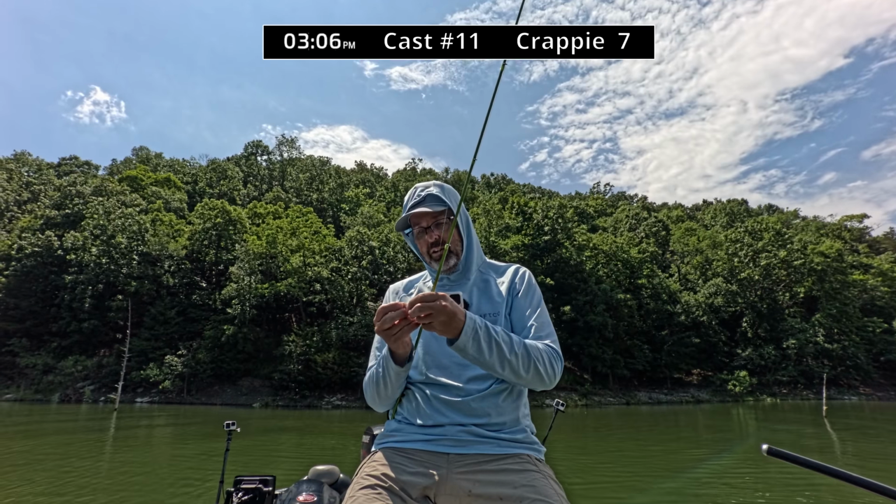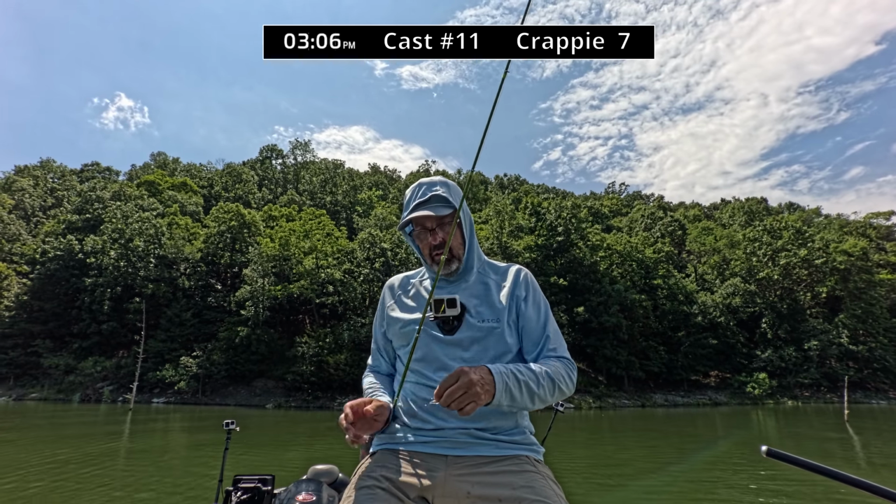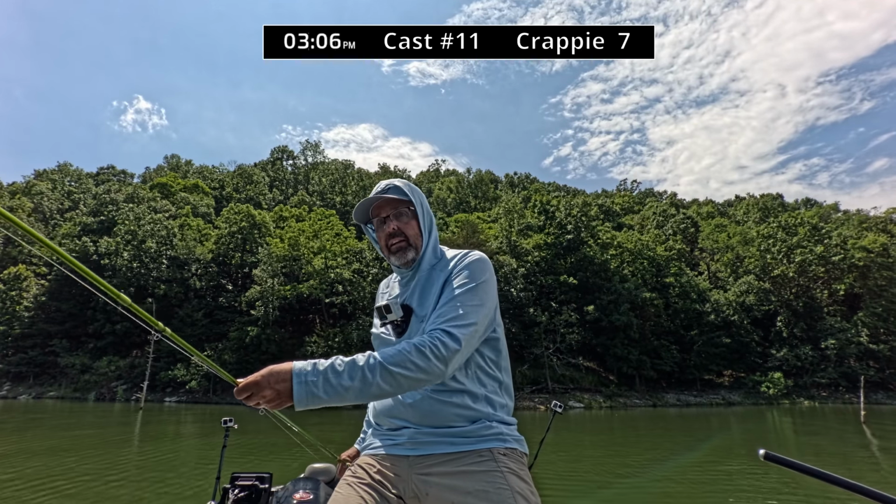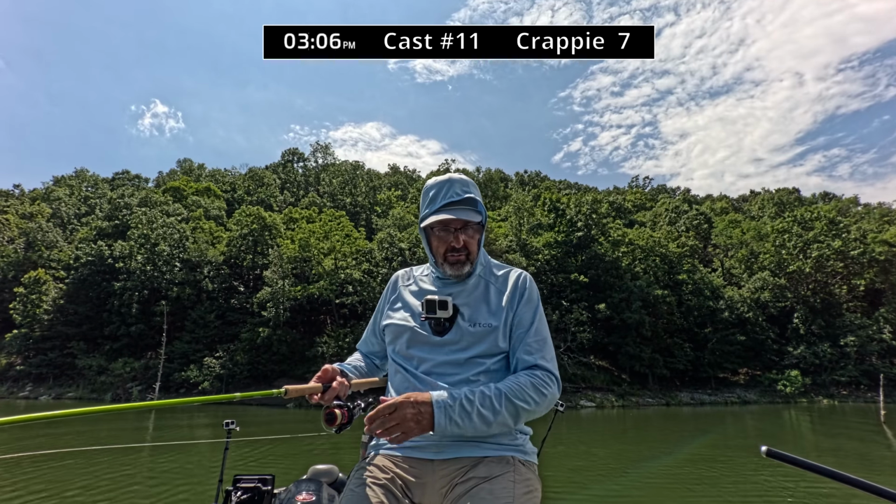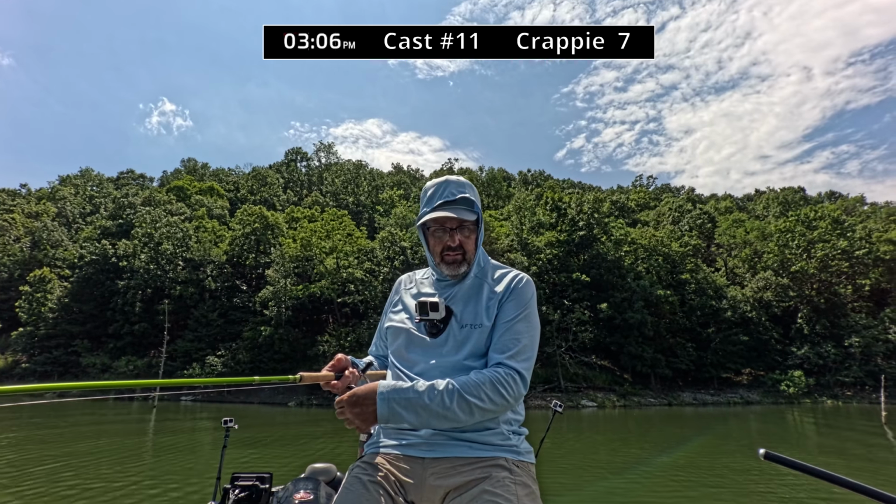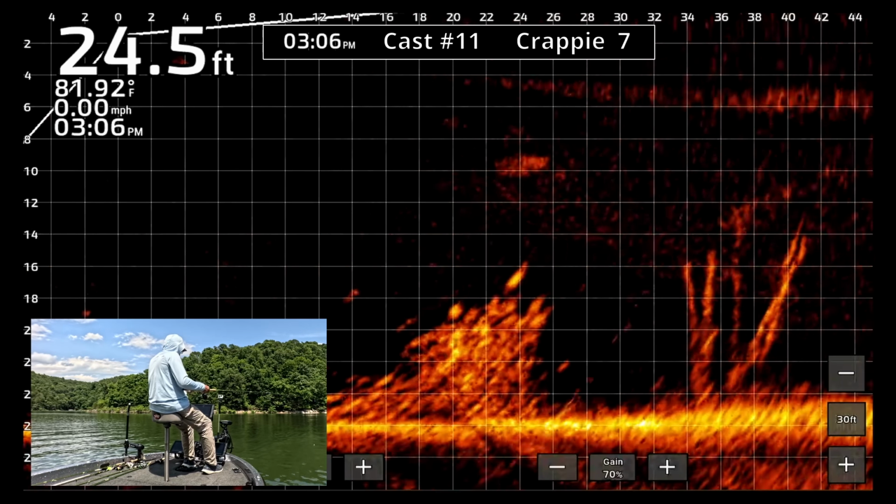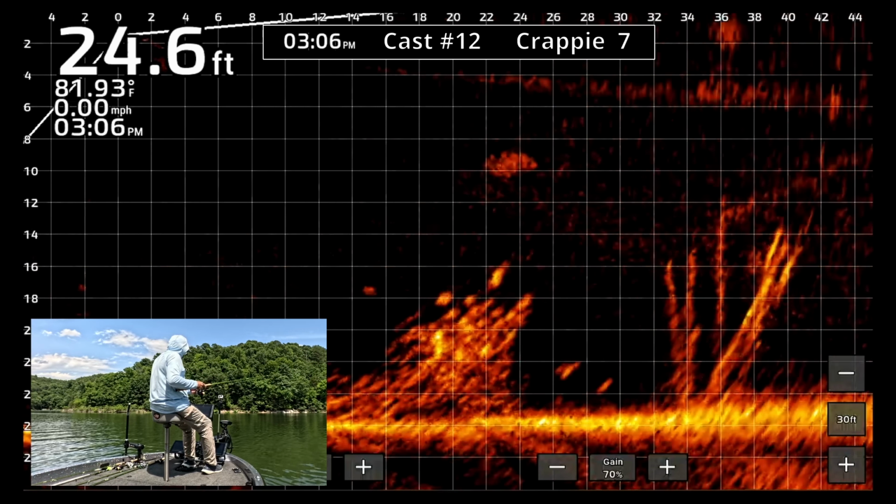I moved out to the middle of this creek. They weren't out there. I trolled out there last week. That's why I didn't catch any. I did catch one out towards the mouth, but the majority of the fish are still back here where the food's at. I'm gonna go back to the trolling motor graph.